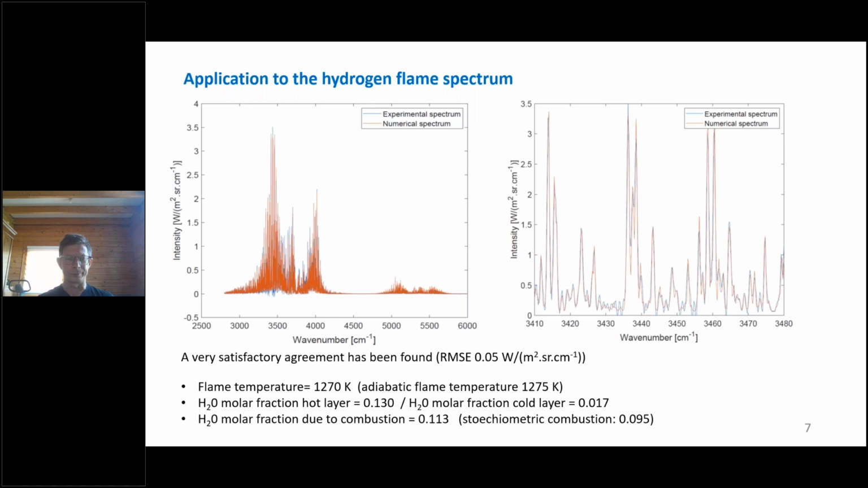due to the combustion, that is what is contained in the flame minus what is naturally present in the atmosphere, is 0.113. That can be compared to what is predicted by a stoichiometric combustion that gives a molar fraction equal to 0.095.